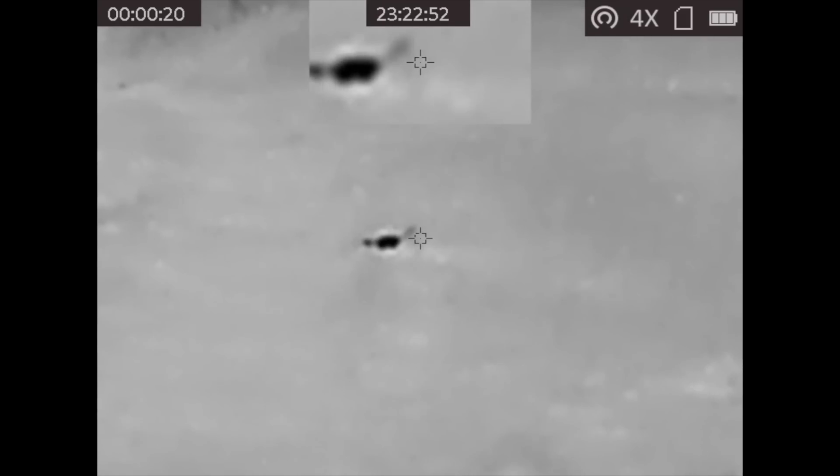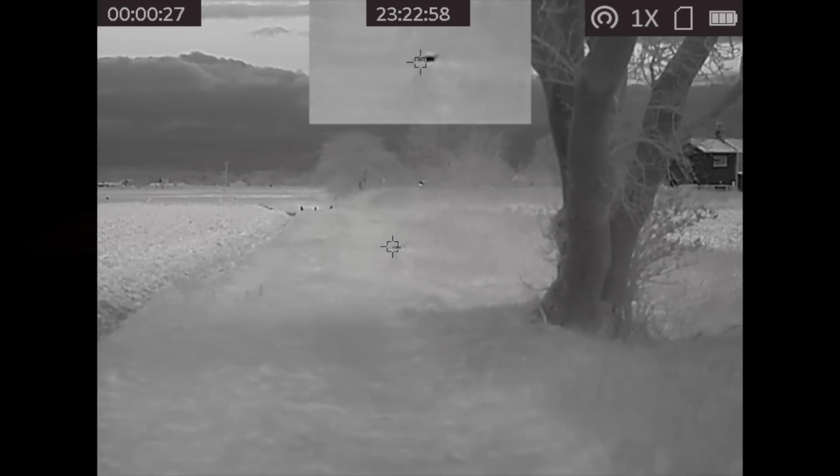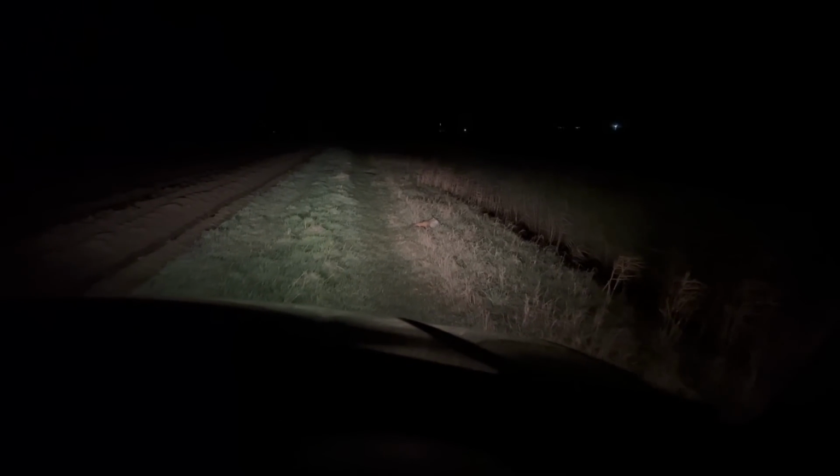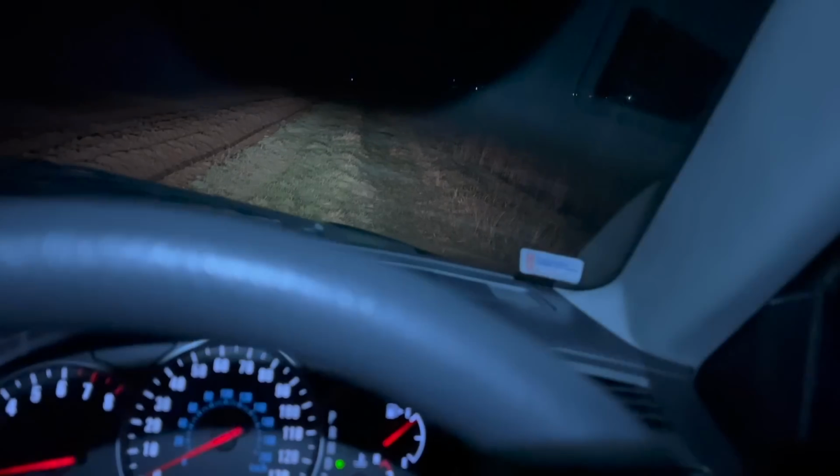But I take the shot and the shot looks good. Oh, what a stroke of luck that was.